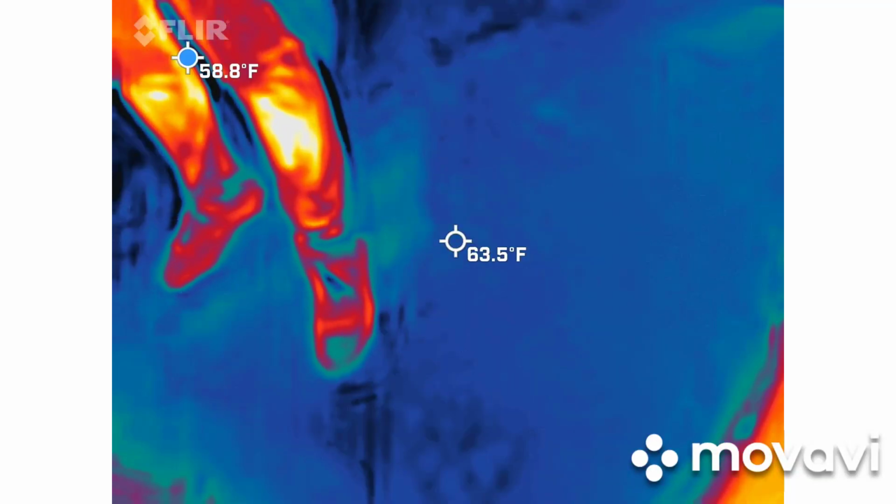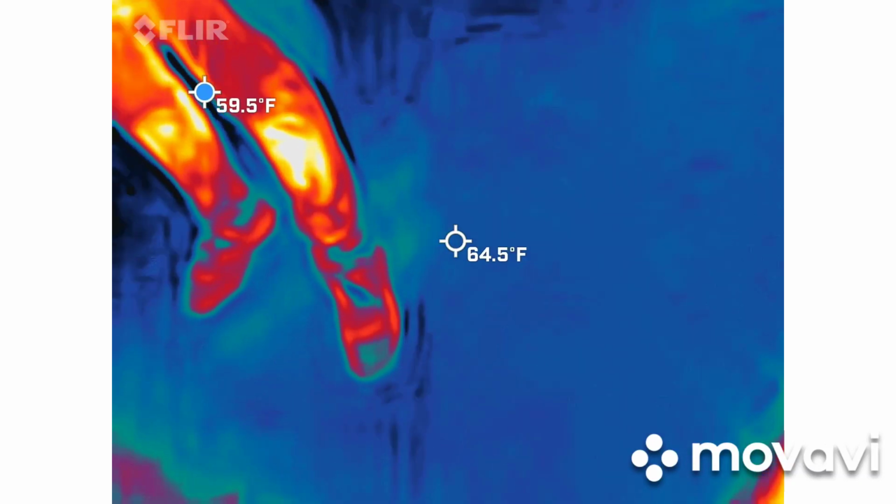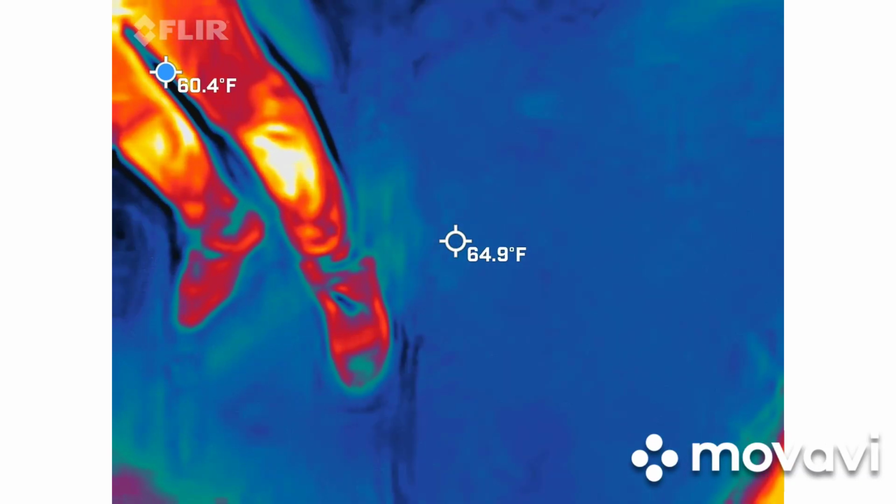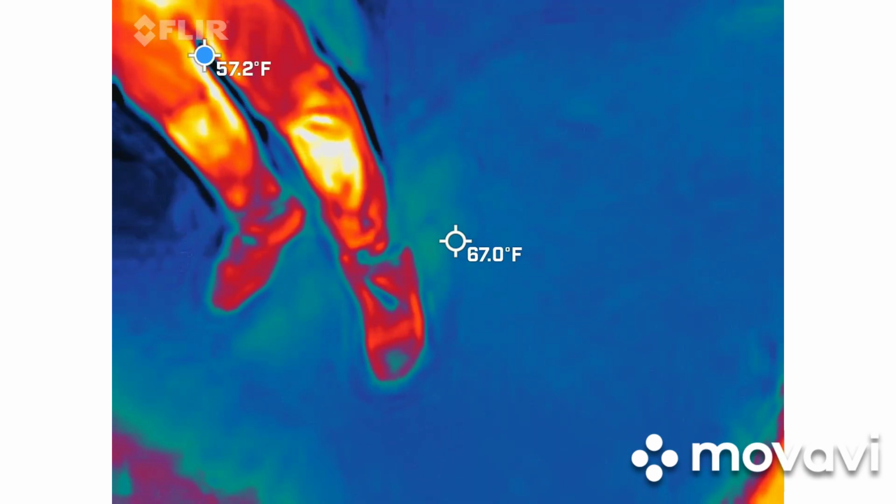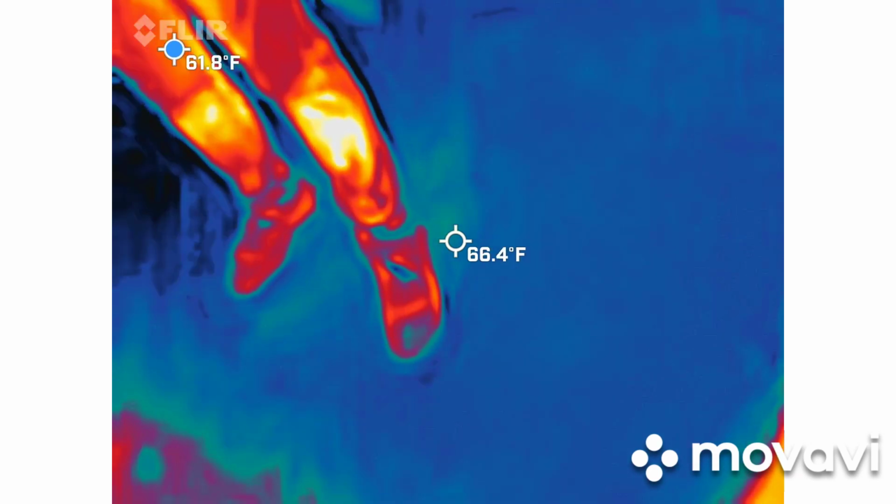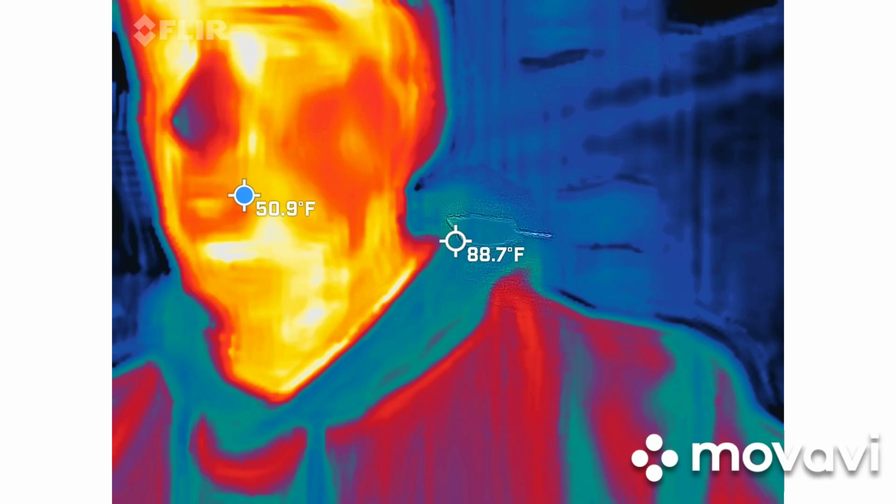First things first, thermal imaging. What does it do? Does anybody know? Anybody know anything about thermal imaging? It's interactive, I promise. Looks for heat signatures? Or, not heat, but cold. Right. We're looking for cold spots. Okay. It's the old adage. Yeah. So we're literally looking for cold spots in this guy.